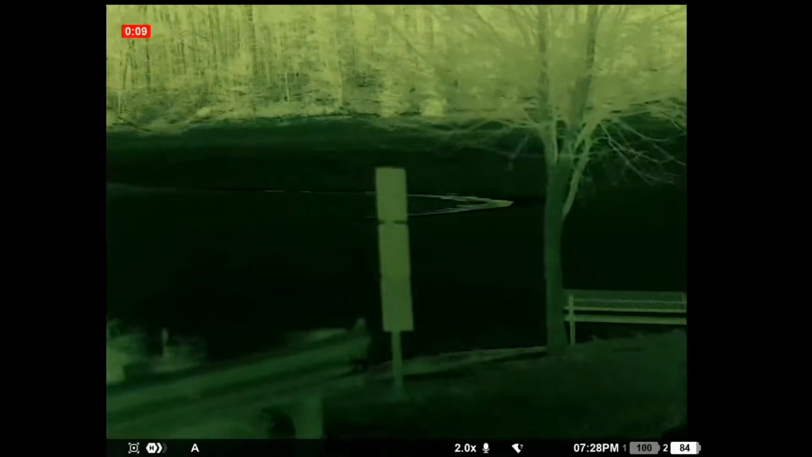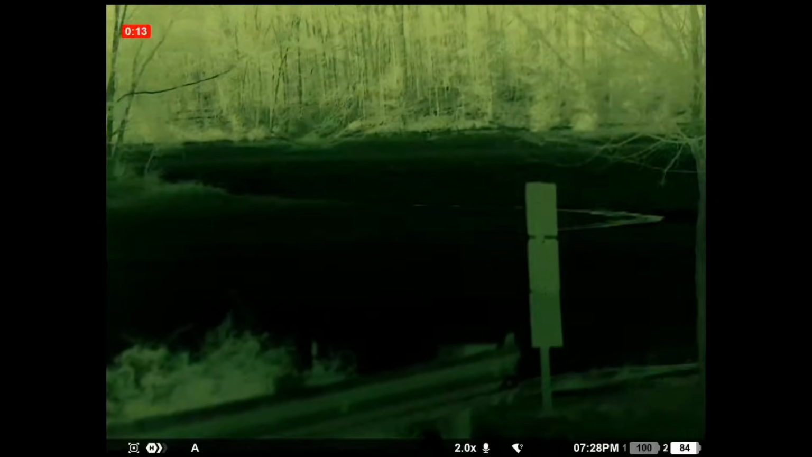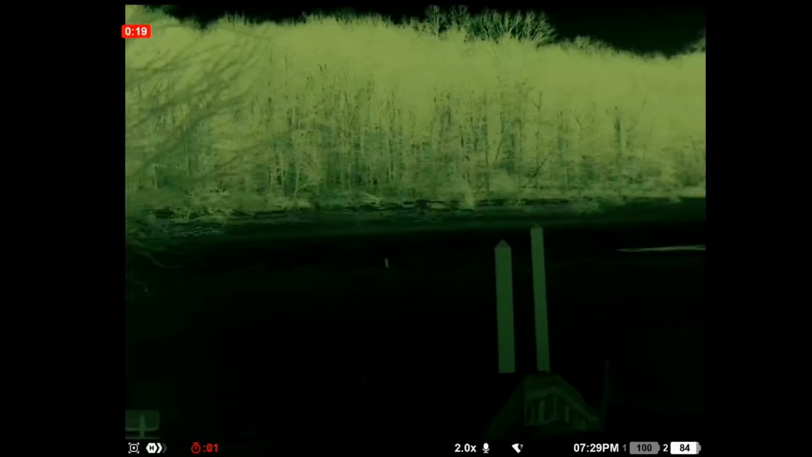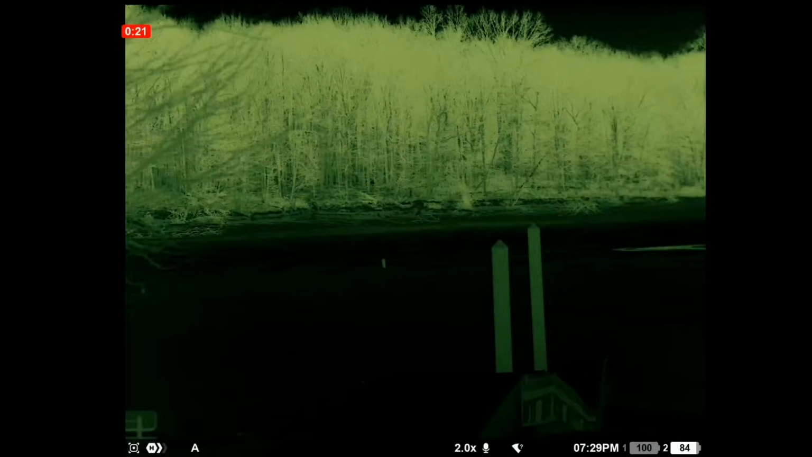There's a little stream over here. Or no, that's on the shoreline. I don't see nothing going on over there.